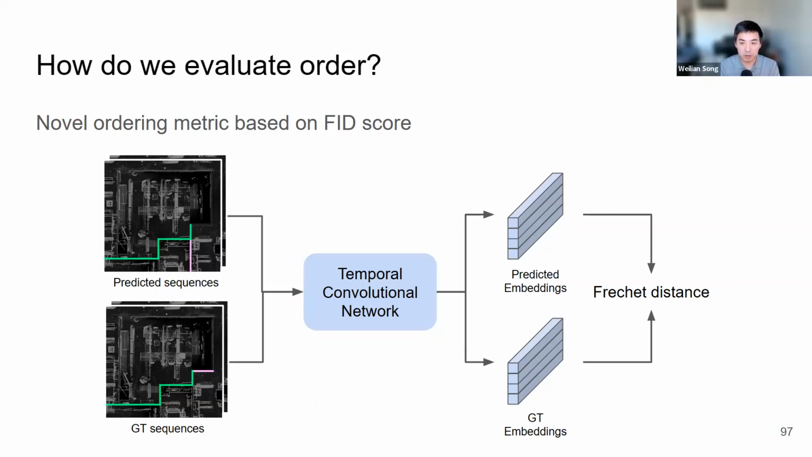So for our case, we replace images with sequences, and normally for FID scores, you use a pre-trained convolutional neural network to perform image feature extraction. In our case, we instead use a temporal convolutional network pre-trained on an autoencoding task, and we get one embedding vector for each predicted sequence, and then we compute the Fréchet distance between them.